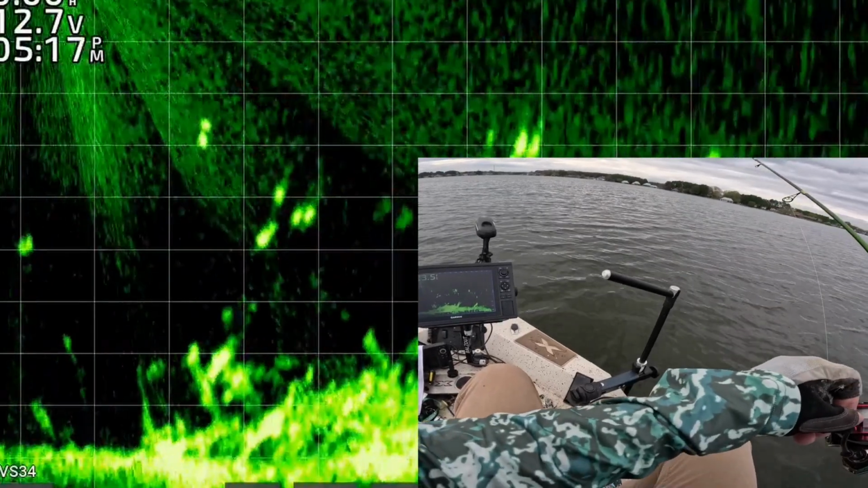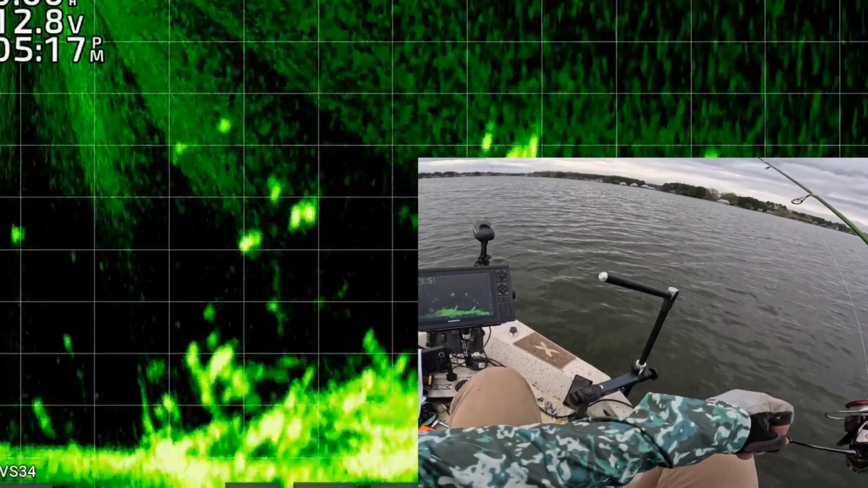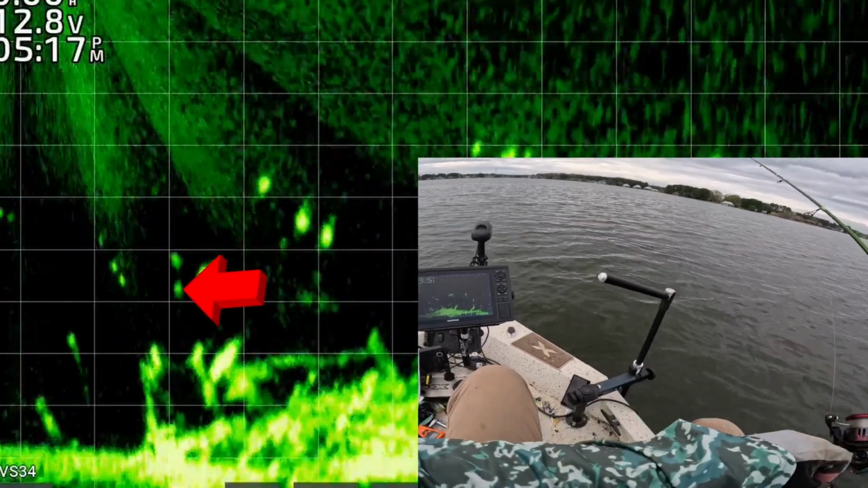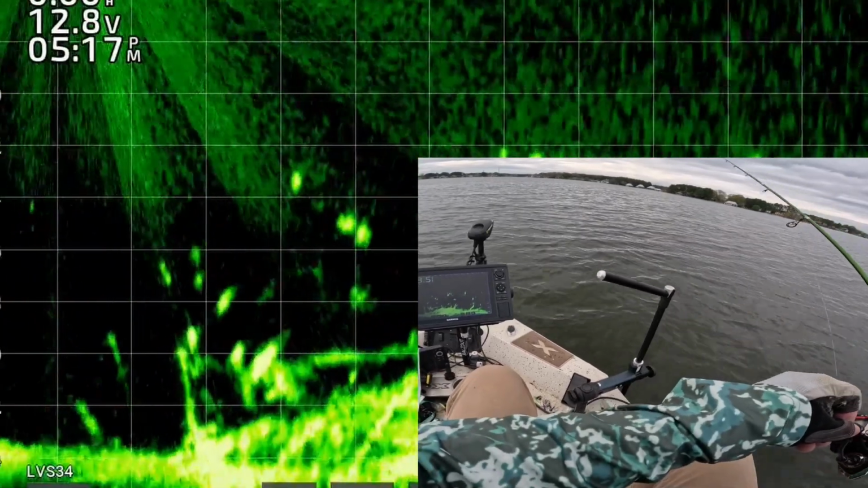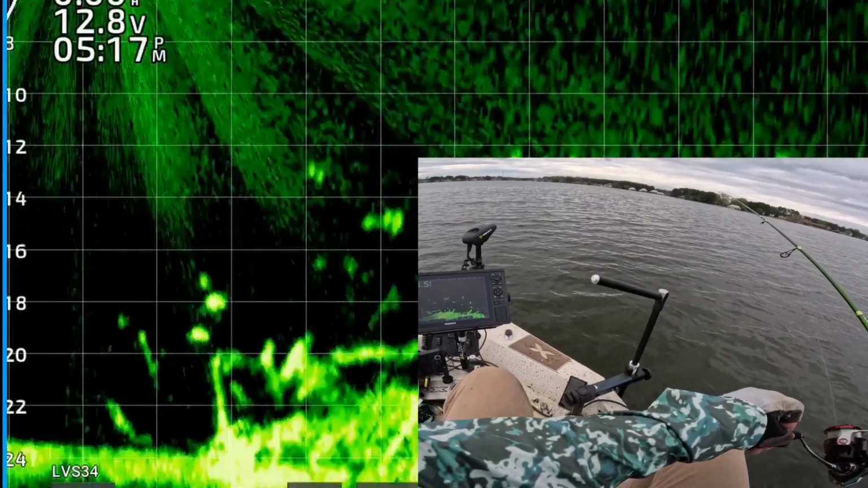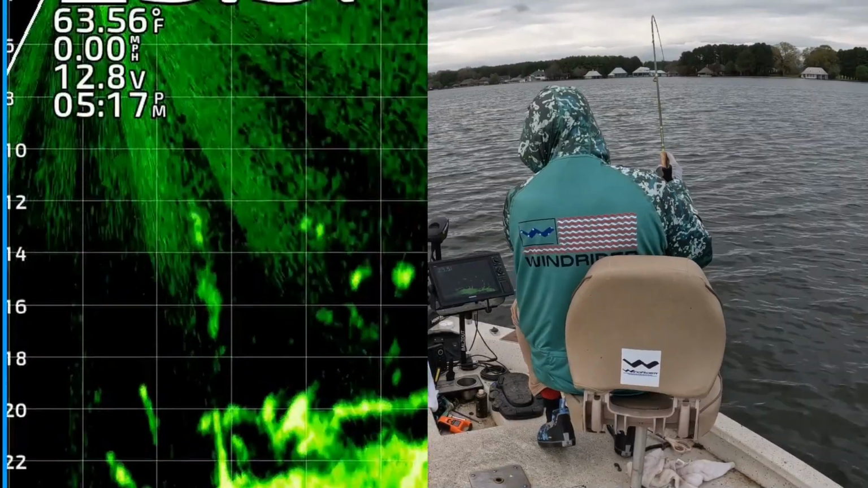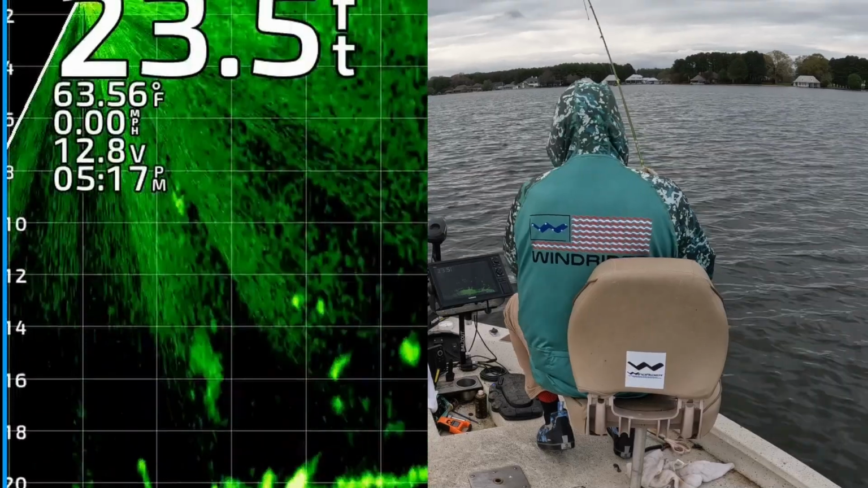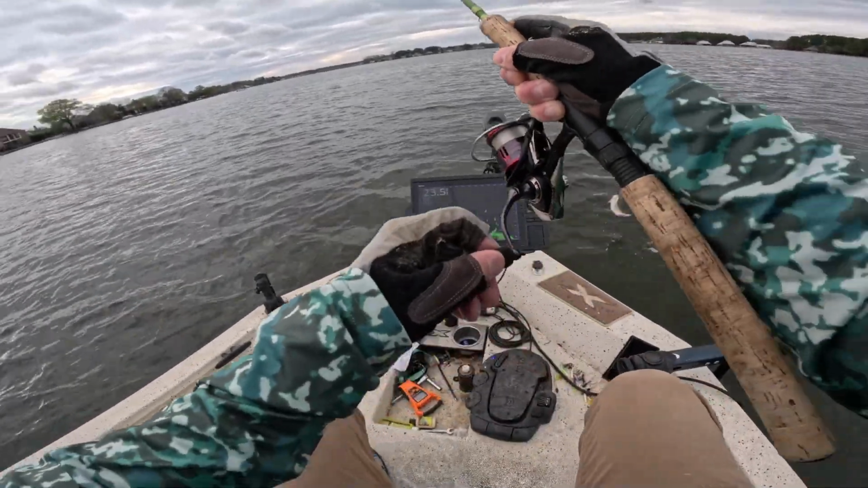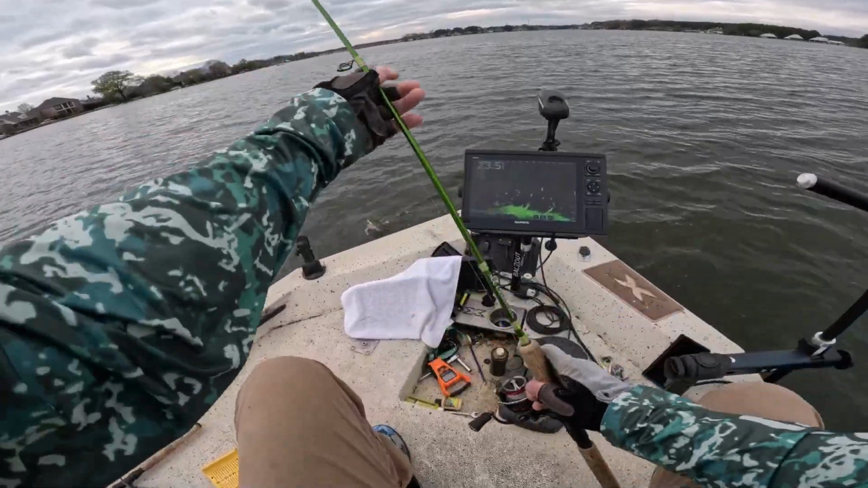And there's some fish inside that brush. Hopefully one of them will come and get it. All right, there's my jig and weight dropping right down on top of that fish. He's about to eat it. Got that one. It came up. That's a catfish. And unfortunately, it was a catfish.